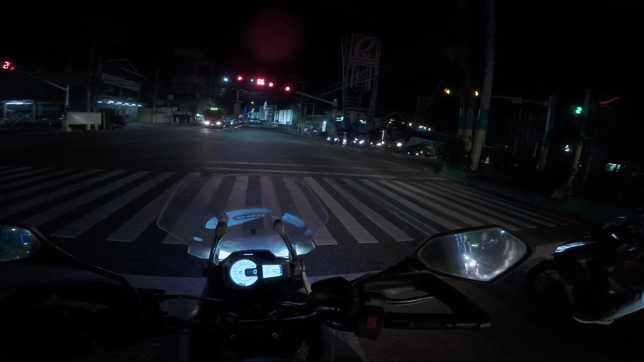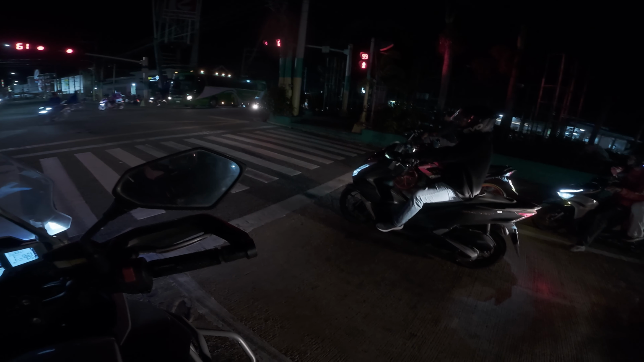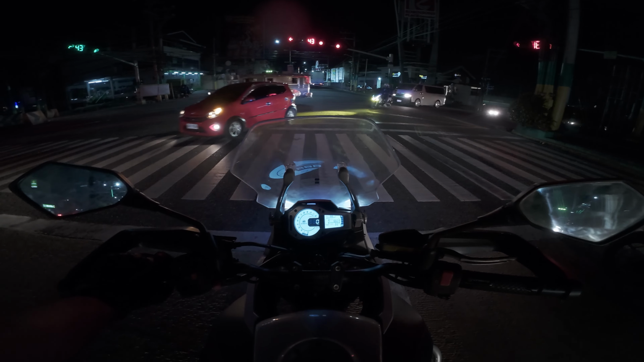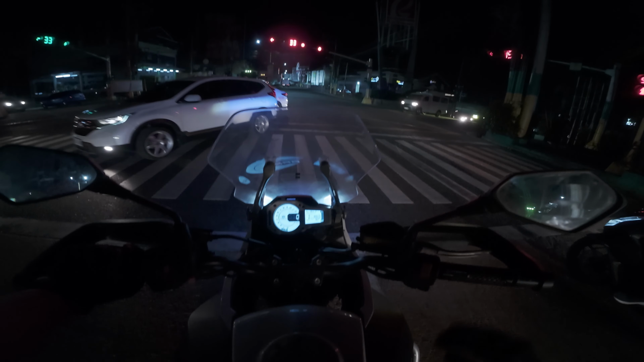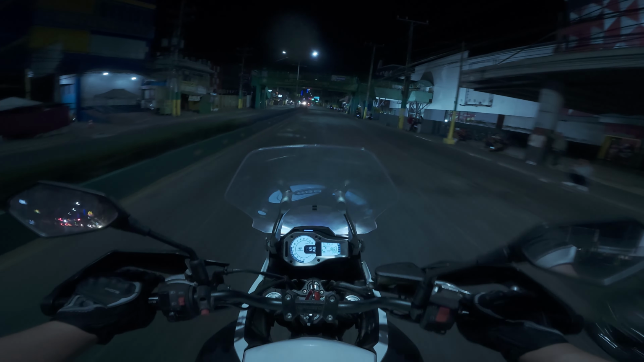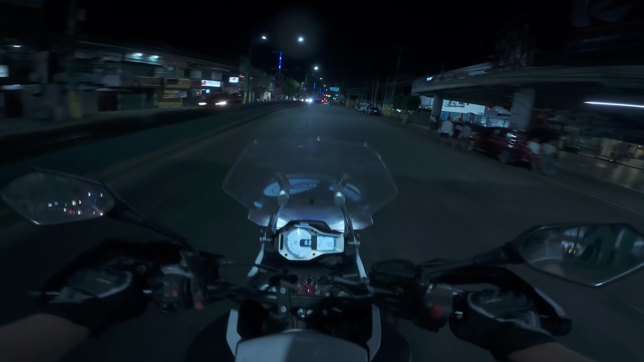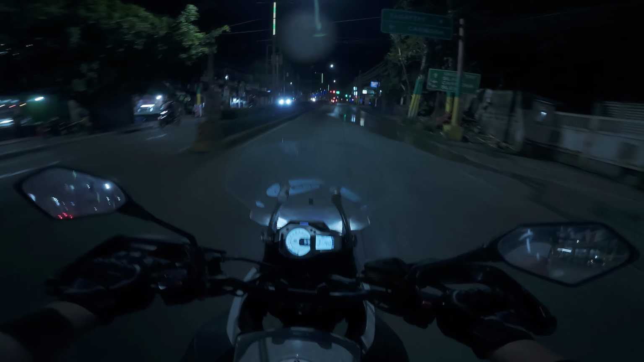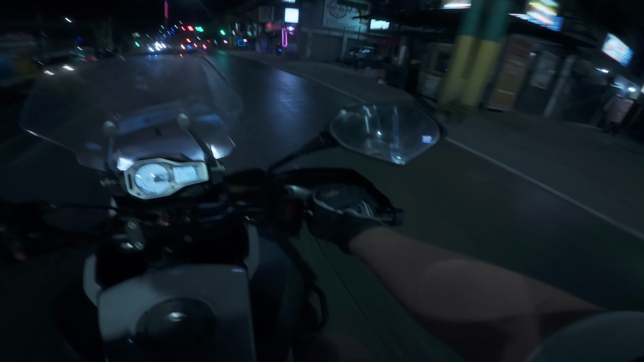Dasmariñas, Robinsons. What is that? It's Robinsons. For you to understand how late it is, it is 3:27 in the morning, so pretty early. I actually have the problem to get my bike into neutral. I don't know if it's a CFMoto thing or if that is maybe just on this bike here. I mean, it's a 2019 version, it's a little bit old already, but it is so hard to get it into neutral.